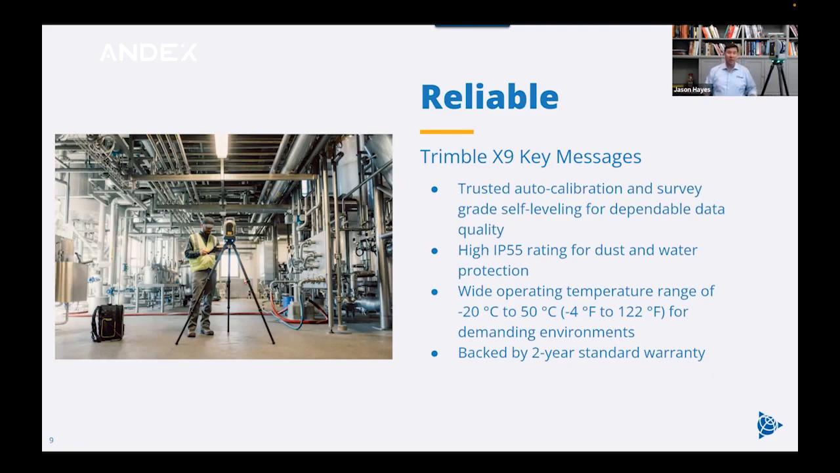Now, in addition, we also have a very wide operating temperature range, -20°C to +50°C. So you can work with this just about anywhere in the world, just about any time. Now, it's great for you as customers. It's difficult for us in testing the equipment and our testing team to just go and find all of these conditions to test in.